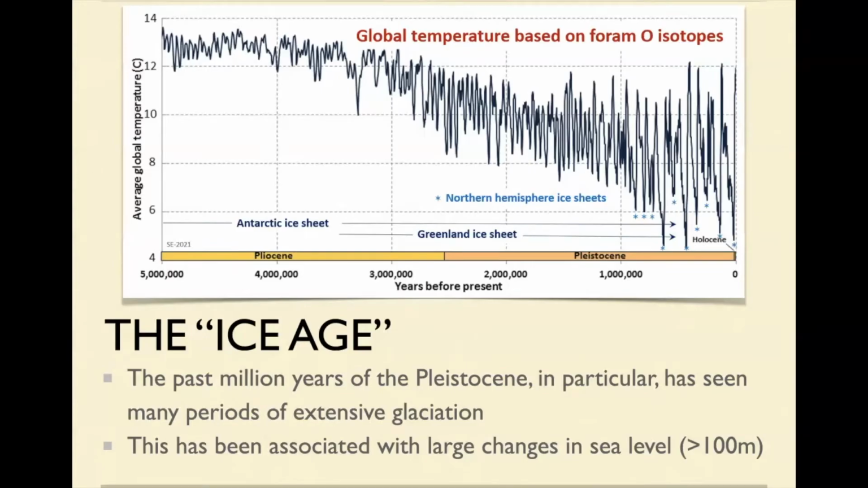One of the things that happens during an ice age, when you create a lot of ice, hence the name, and you pile it on land, is that sea level goes down, because you're locking up that water and sticking it on land in terms of thick ice. So sea level at those times was very much lower than it is now.